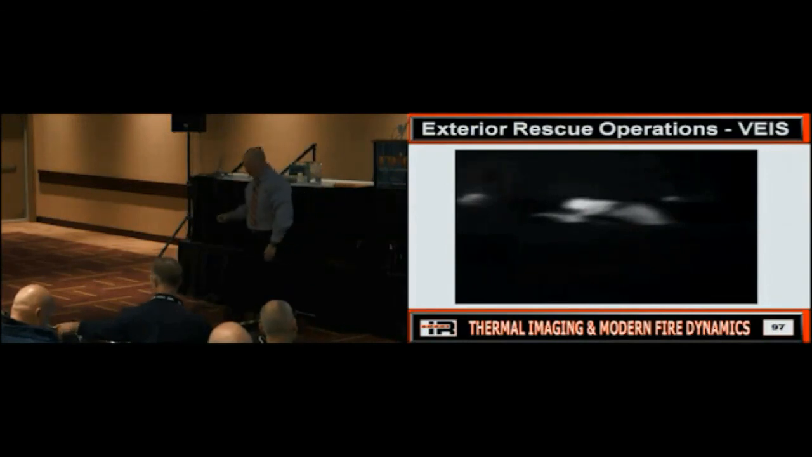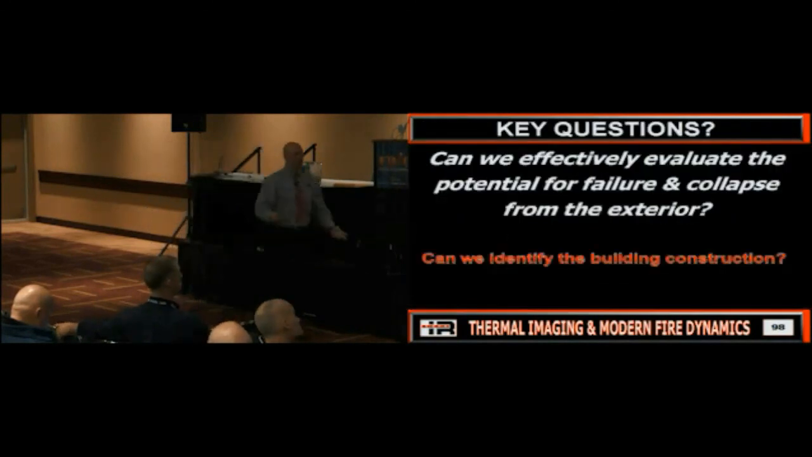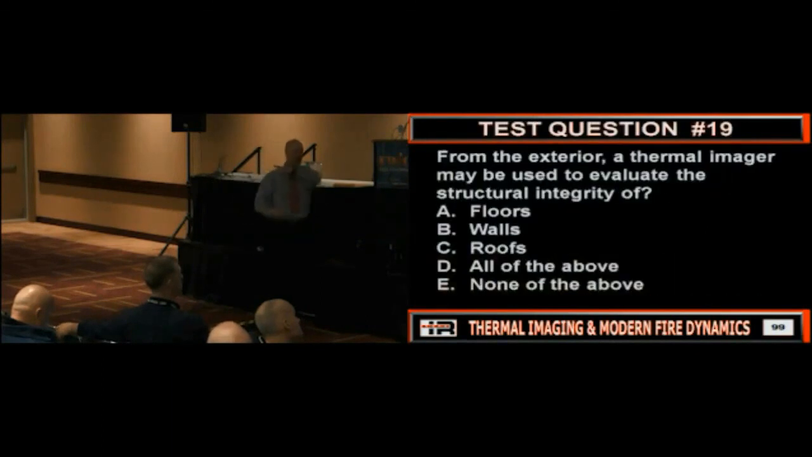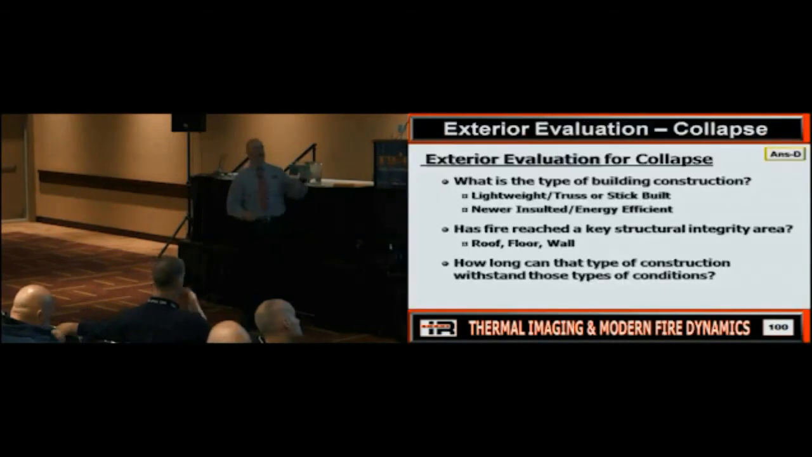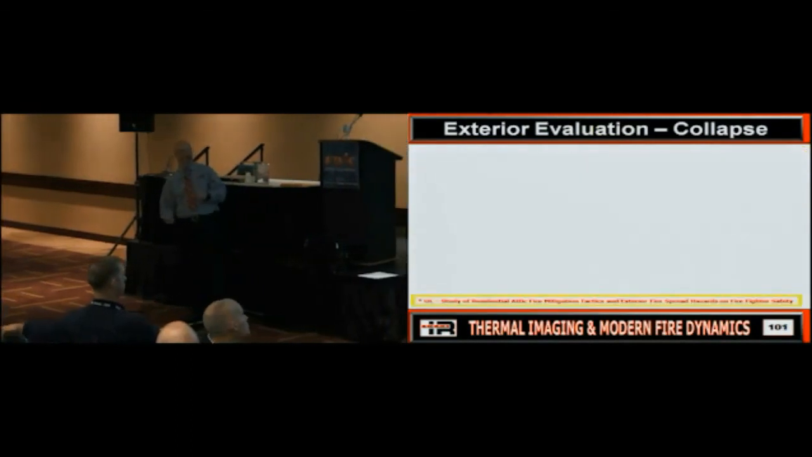Question? Yes. We'll get to it. We'll get to it, all right? Yep, good question. All right. Can we evaluate collapse from the exterior? Now we're talking interior, but we'll do both. We've always got to look at the building construction, right? And ask ourselves, will it show us and what do we have?